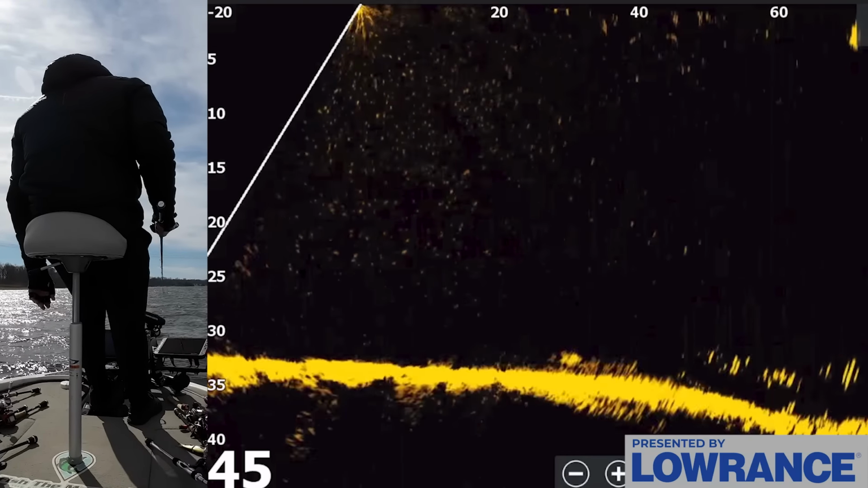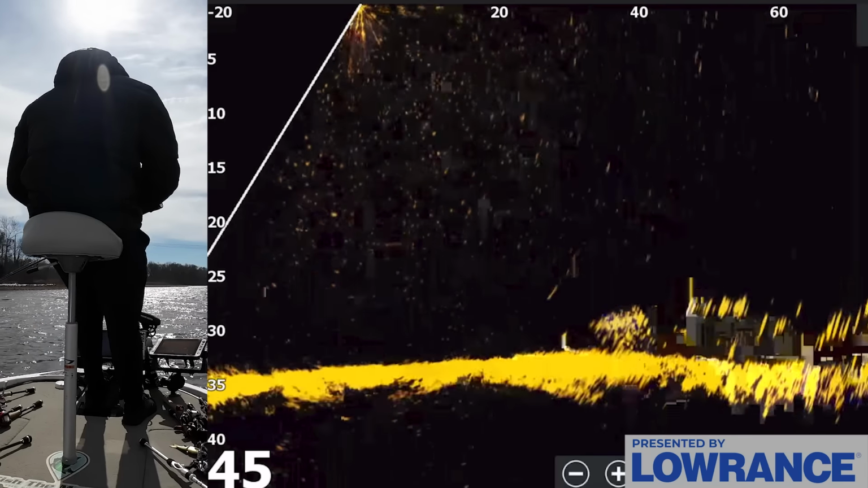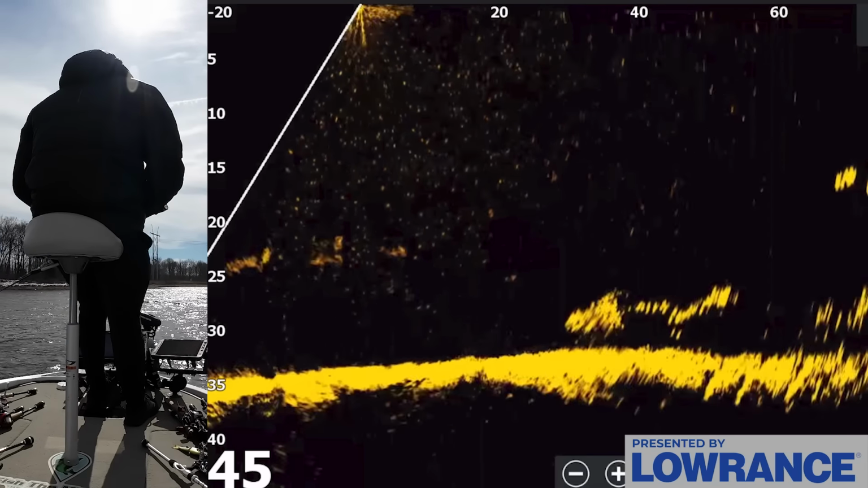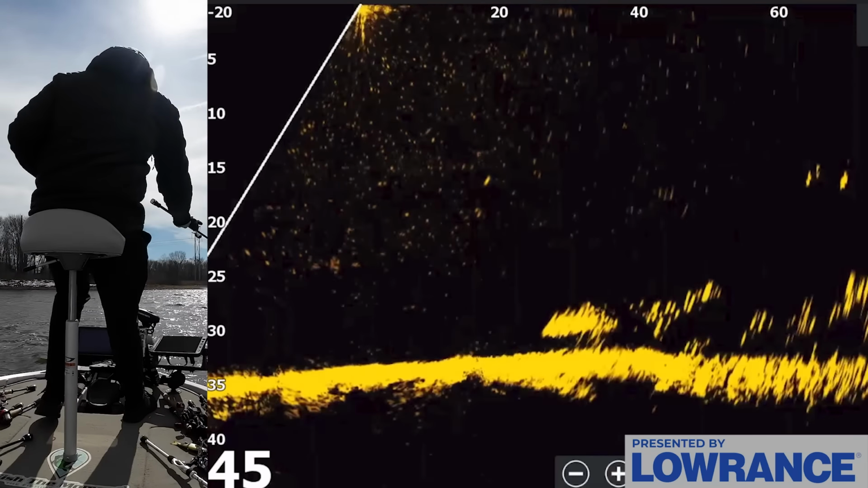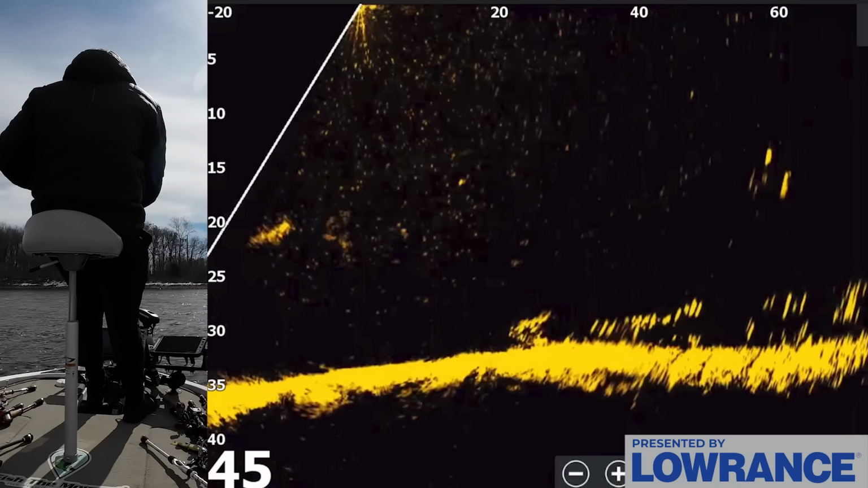A lot of it is just trying to figure out what you're looking at on the screen and what you can do to trigger them into biting. So here's like 3 or 4 fish right here. I don't know if these are bass or not, or where they're swimming.